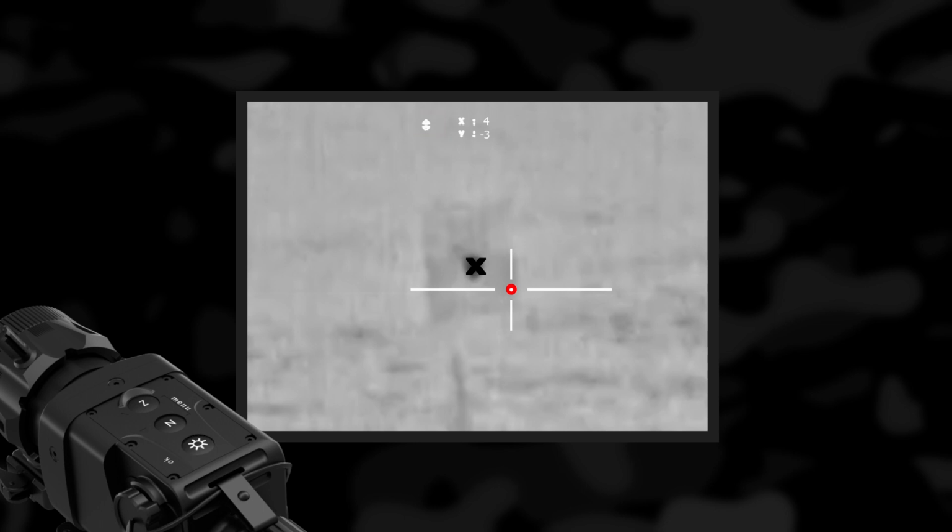Once the marker X is in the center of the target, the aiming reticle is placed in the center of the impact point. By increasing the value of X, the reticle is moved to the right, and by decreasing the value, to the left. Increasing the value of Y, the reticle is moved upwards, and by decreasing it, downwards.